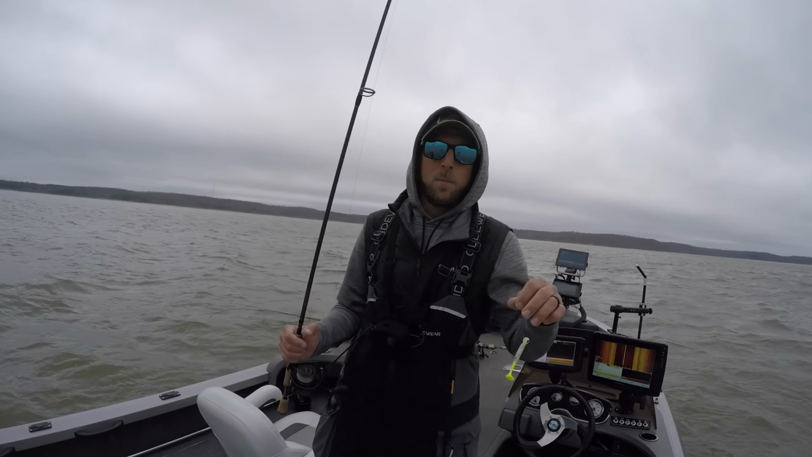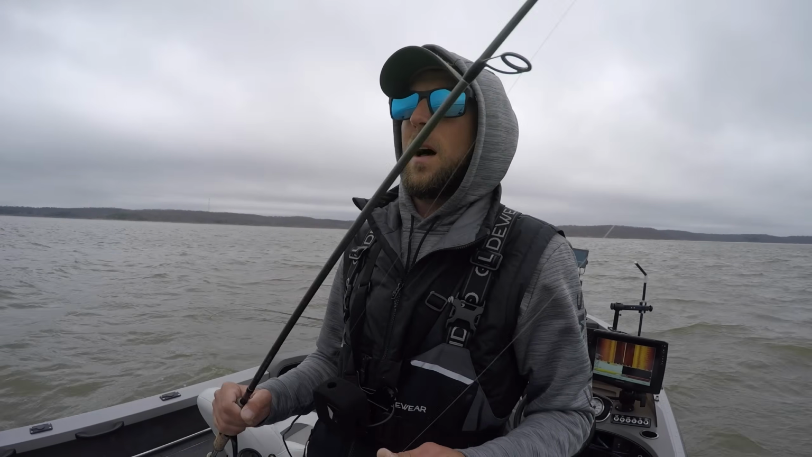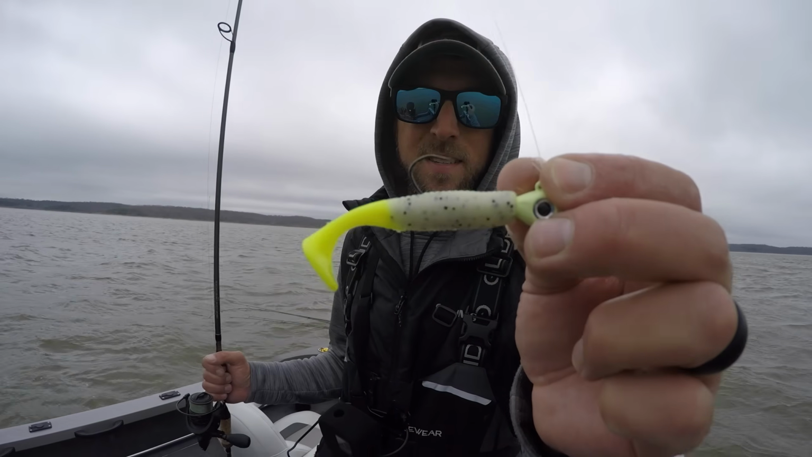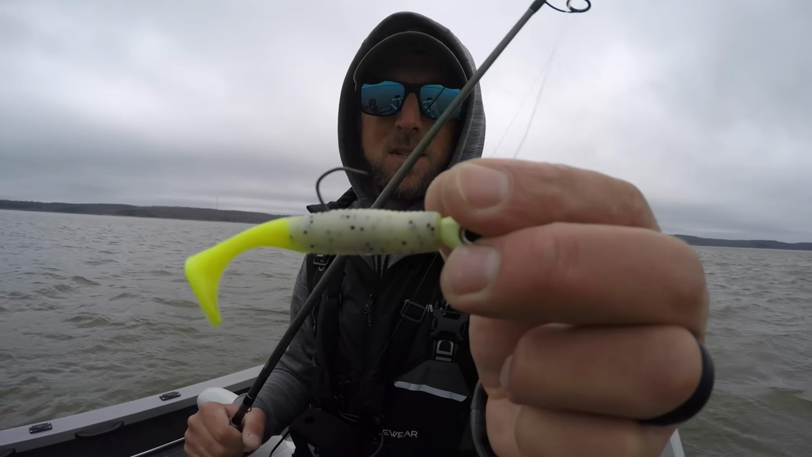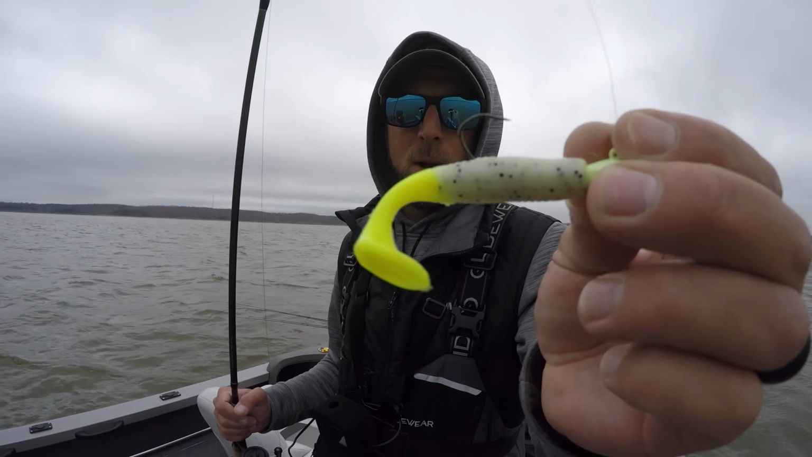All right, we got the jumbled mess of rods and everything figured out. So now I'm going to tell you guys what we're using. Big surprise, a 2.75-inch Hammertail from Swing-em-in Bait Co. That's a custom color that Jeremy did up, that kind of shad with the chartreuse tail.